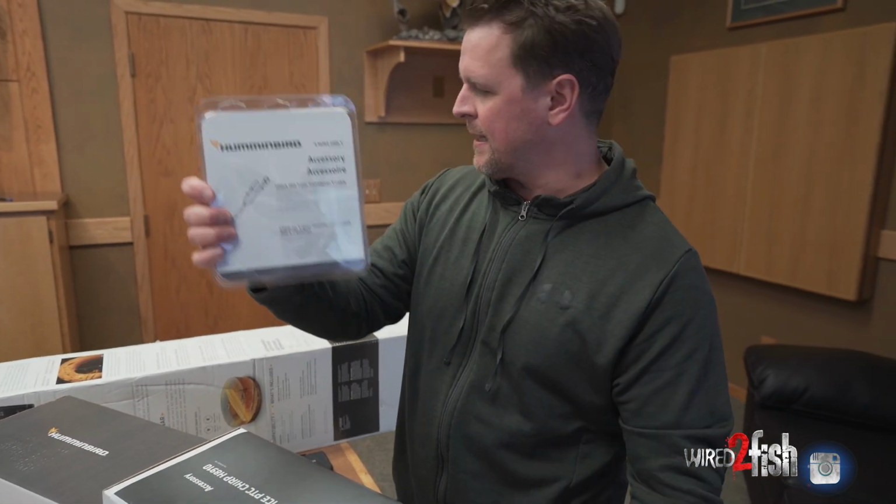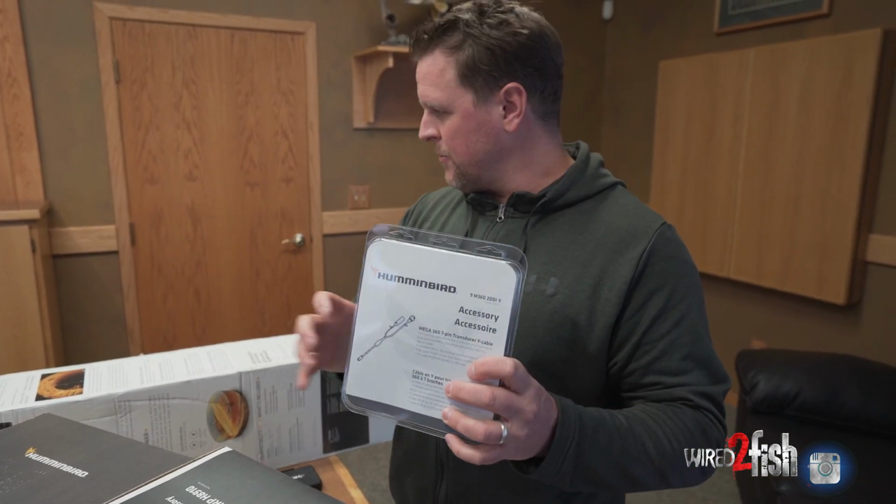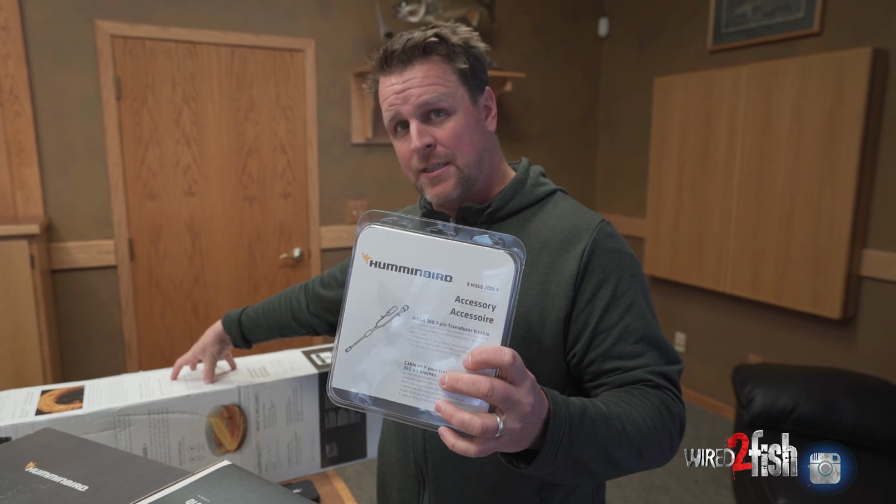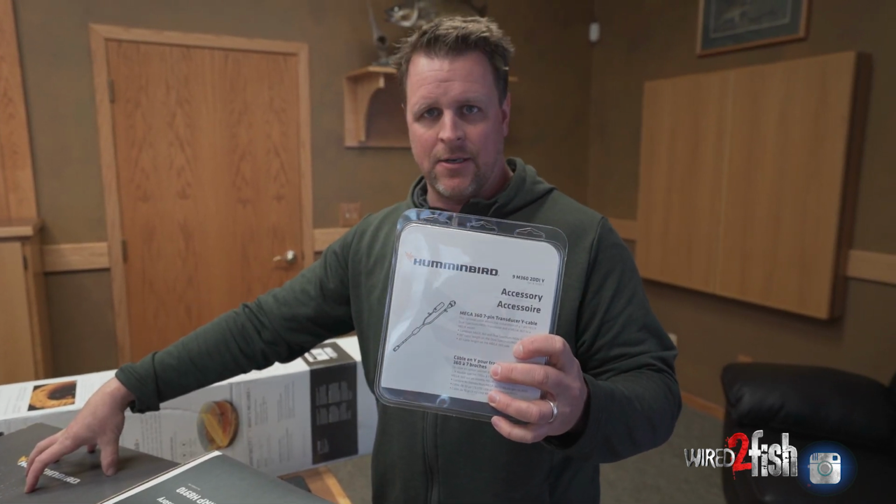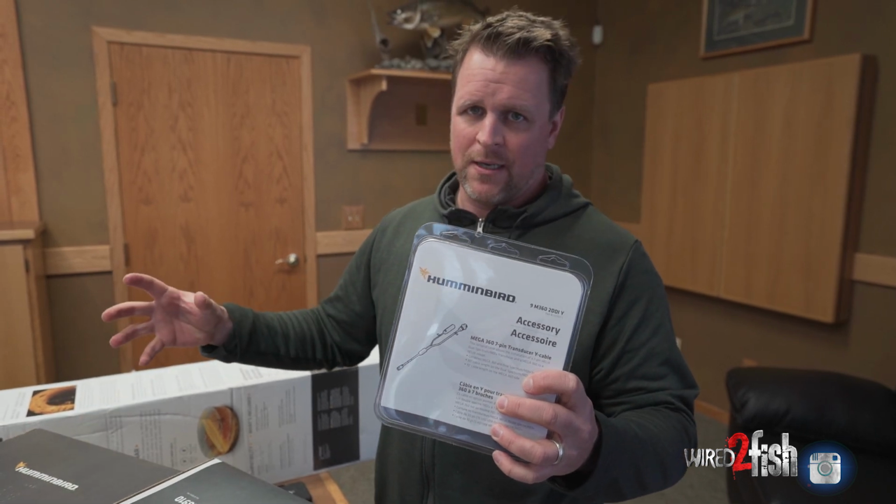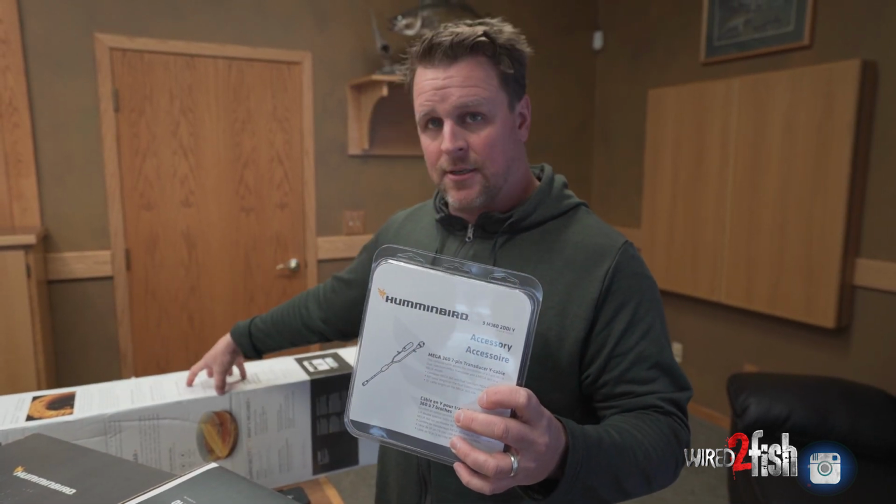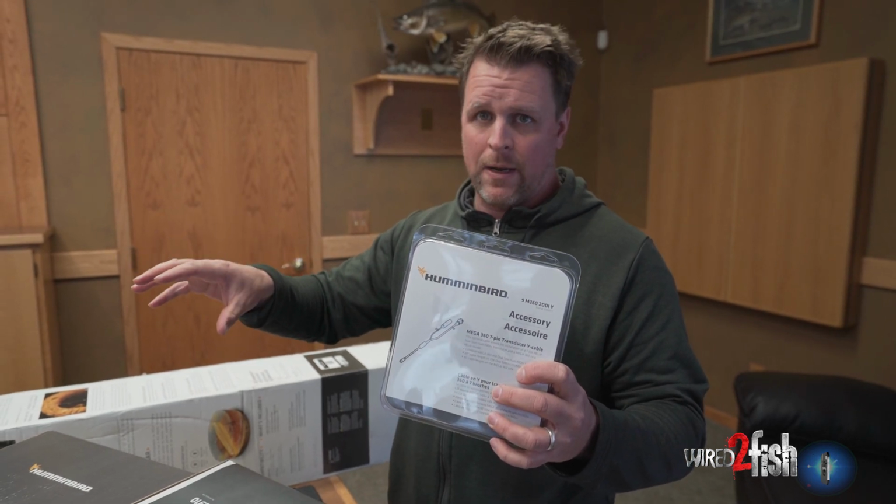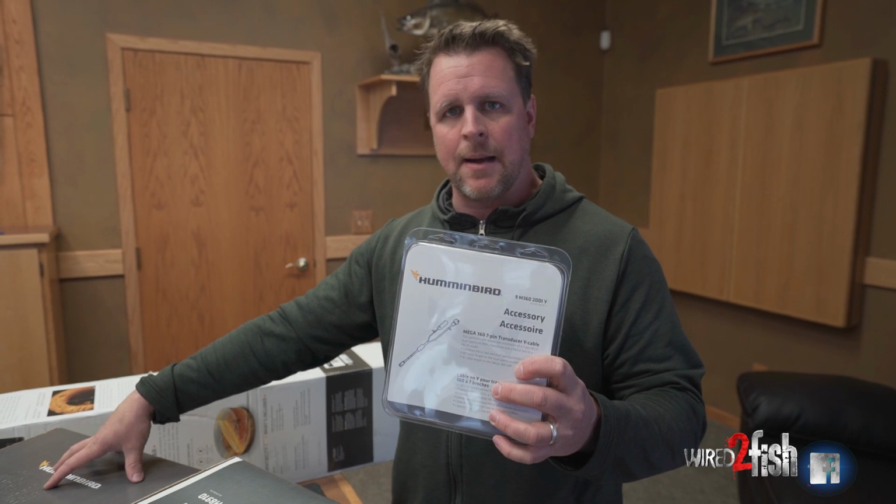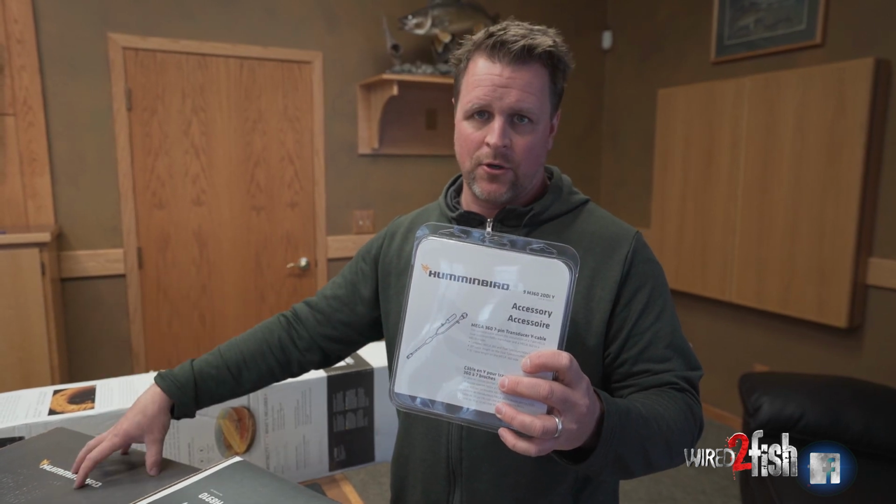I'm gonna start with the Y cable. This allows you to display both the MEGA 360 imaging as well as 2D sonar onto your head unit. And that's the potent one-two punch. You want to use 360 imaging to really lay out the structure around you and mark fish, drop a waypoint on them, and then get over the top of the fish with your conventional 2D sonar, and that's where you catch them.